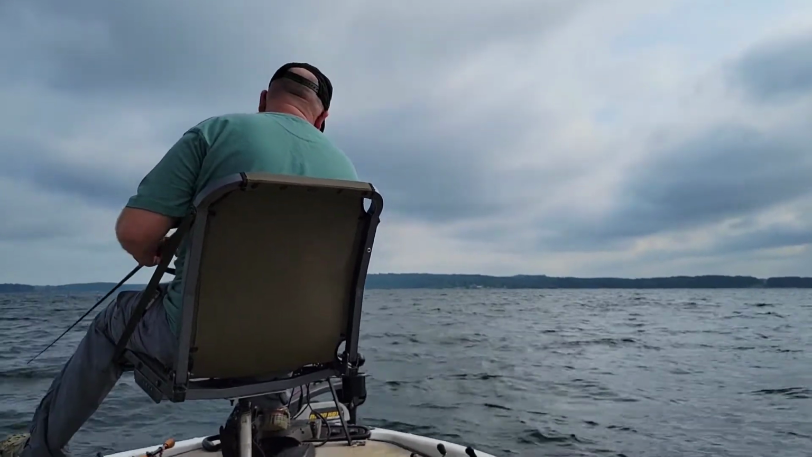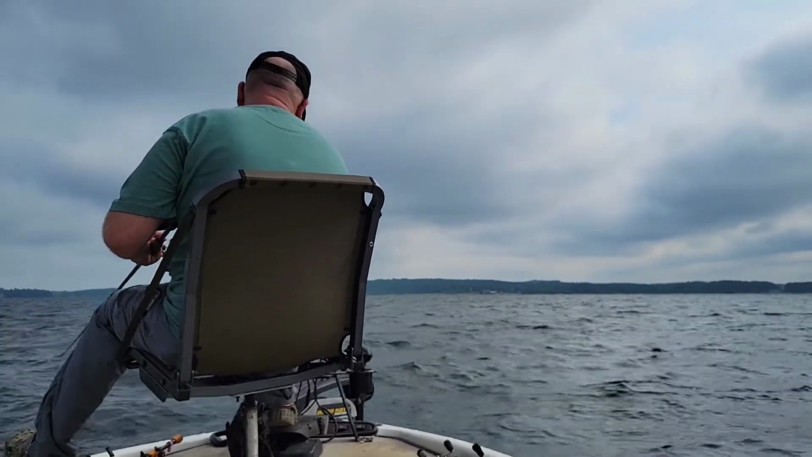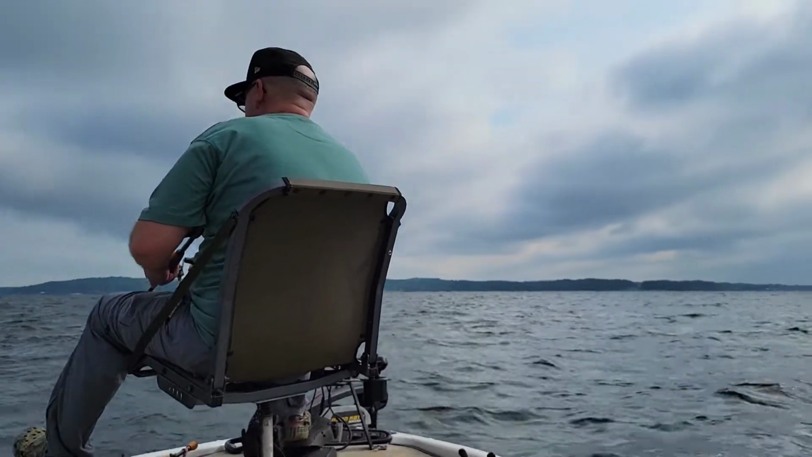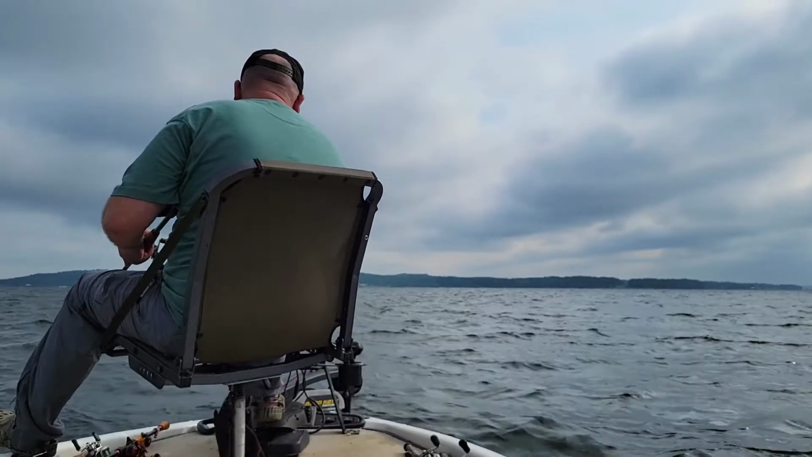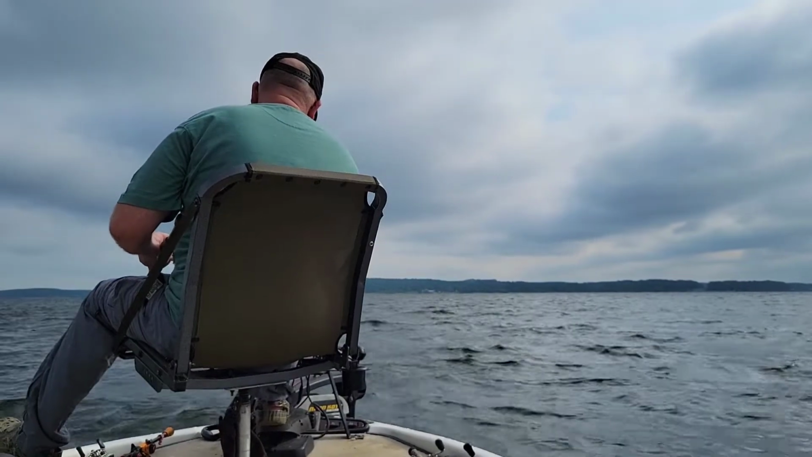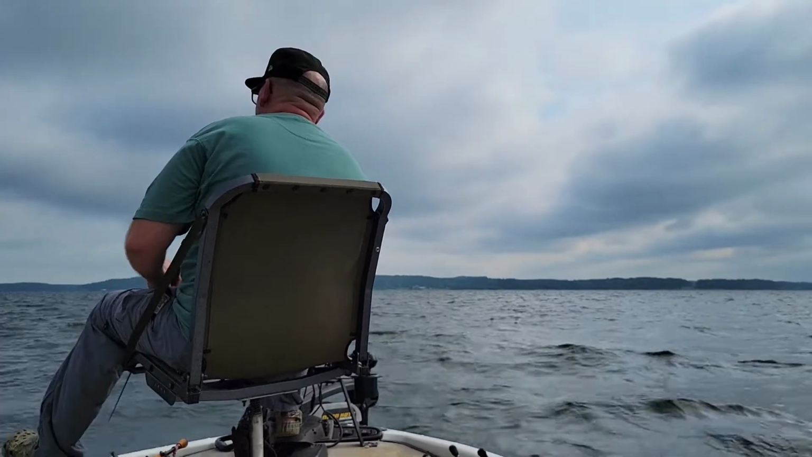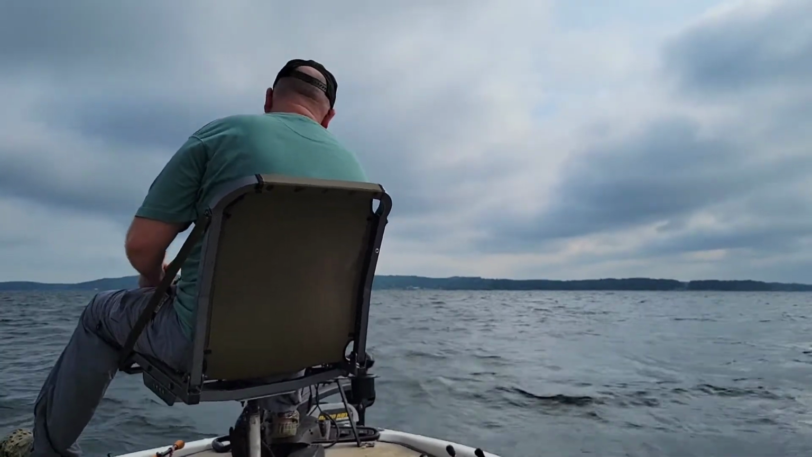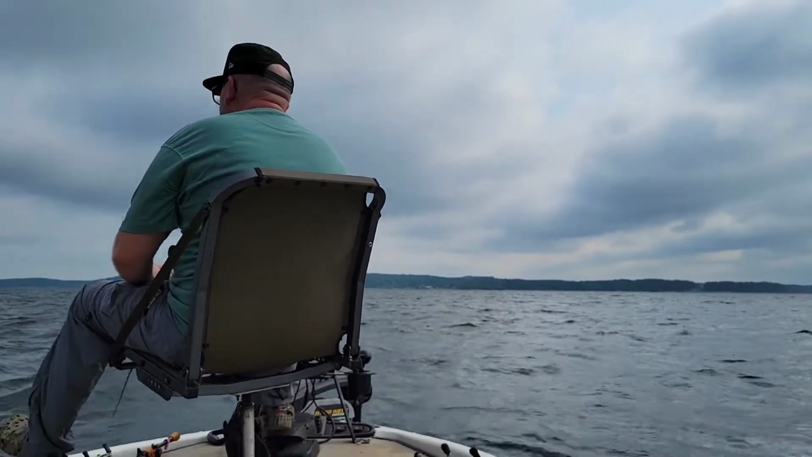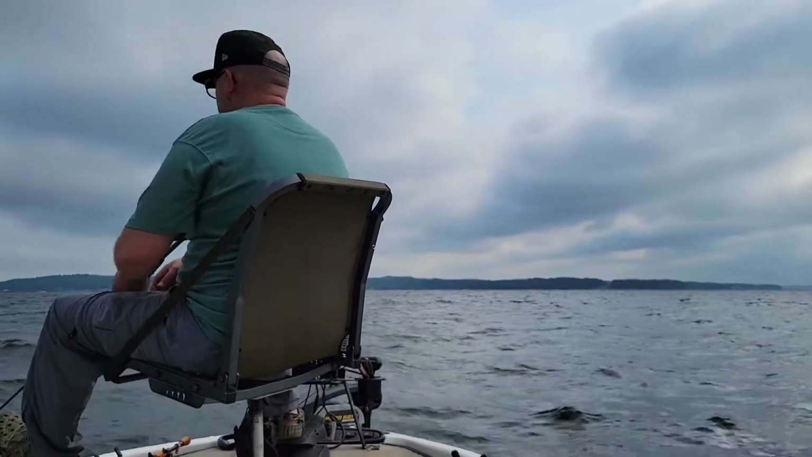But we got it dialed in, and I also adjusted the angle on the transducer, where the main beam was 2 notches higher than what they recommend. But if you're fishing in front of the boat or straight down, it doesn't affect the cone. You still get a good image straight down.